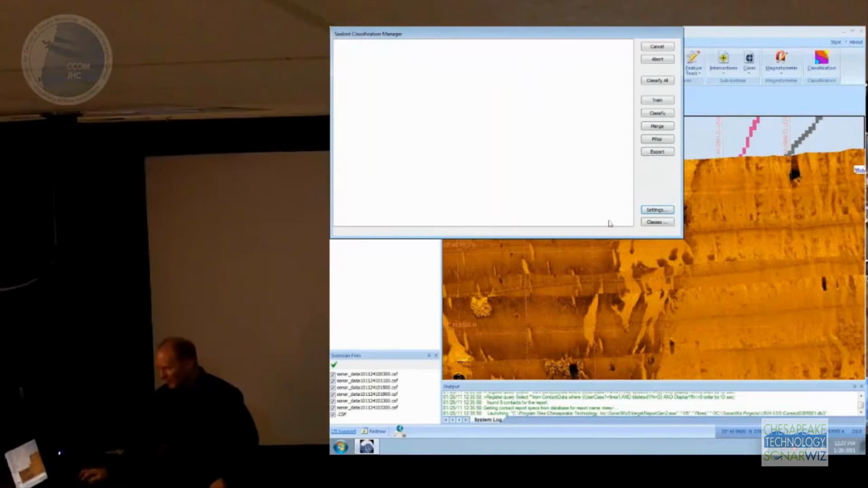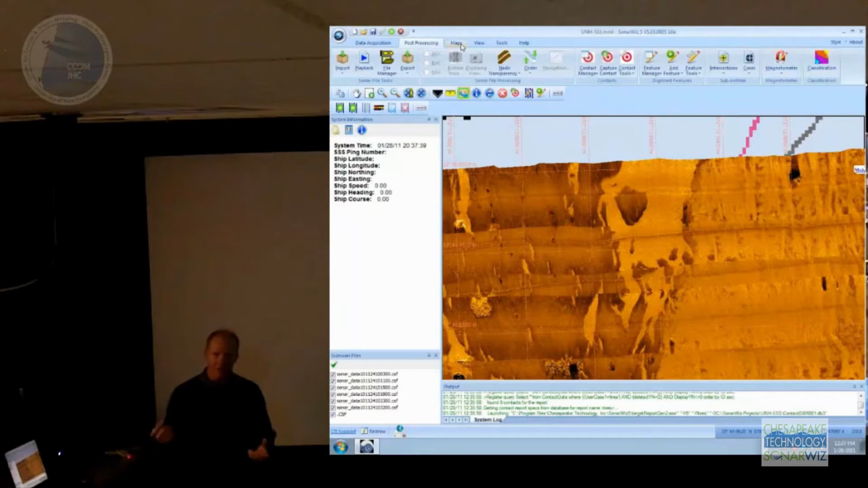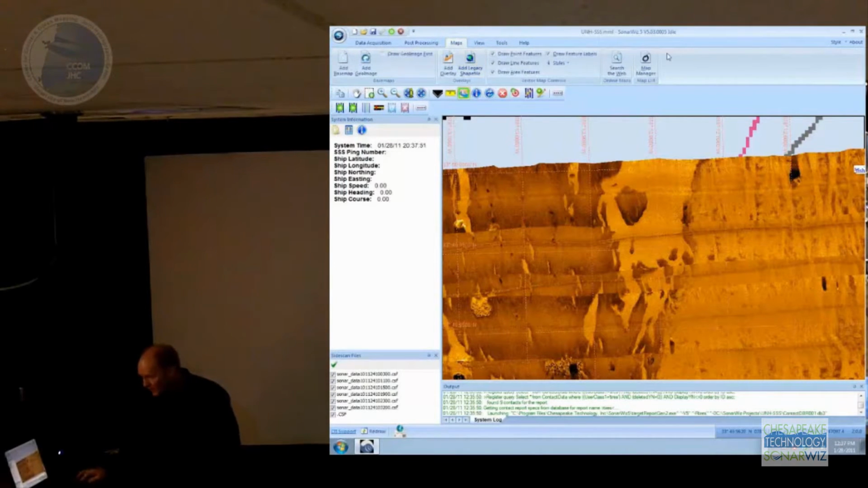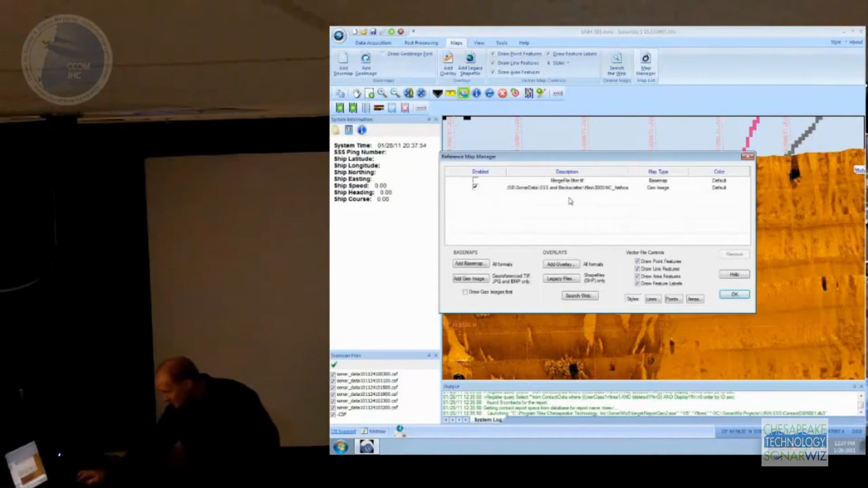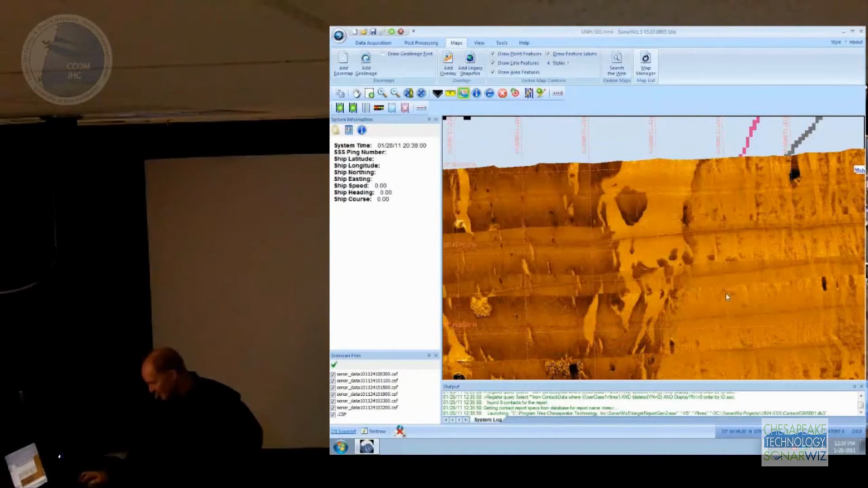This takes a while to run. I ran it in the hotel room this morning, and it took about 10 minutes on this particular data set. So I'm not going to run it, but I'm going to show you the results of what I got this morning. So the classification tool generates two different outputs. It generates a georeferenced map of the classification, and it generates an AutoCAD or shapefile drawing of the outline of all those polygons. So I'm going to load up, using the map manager, actually I've already got it in here, the TIFF that was built by the classification object.